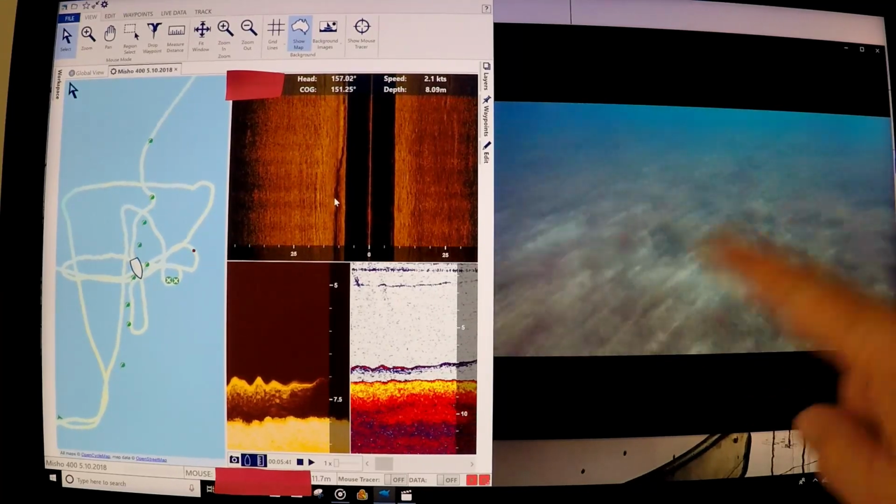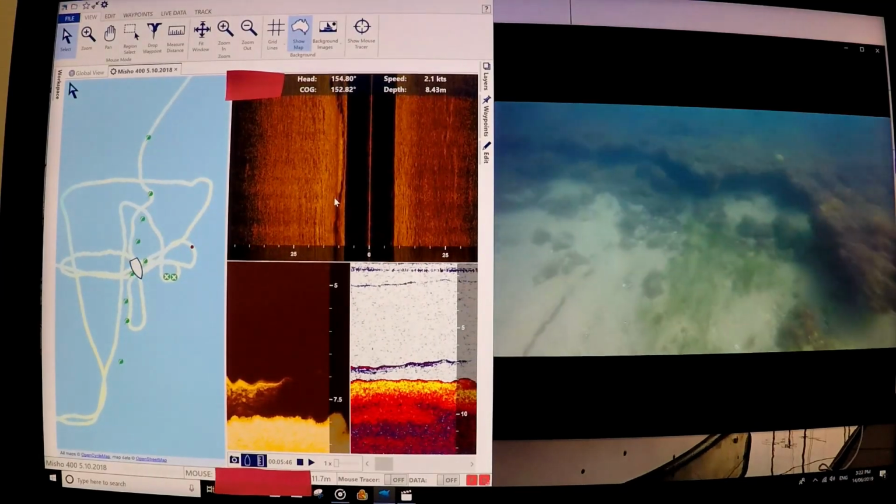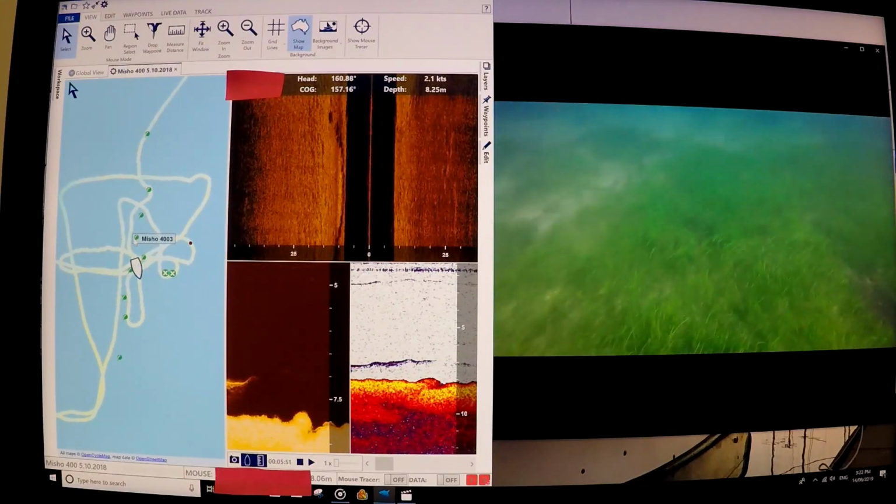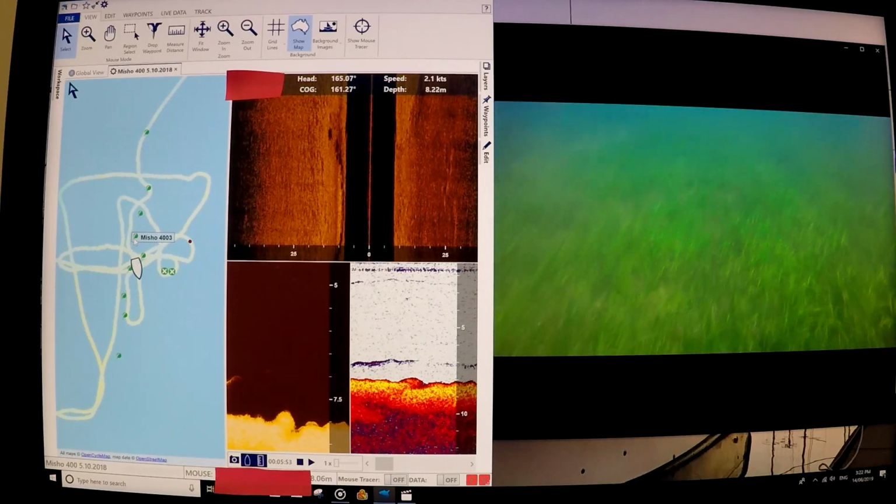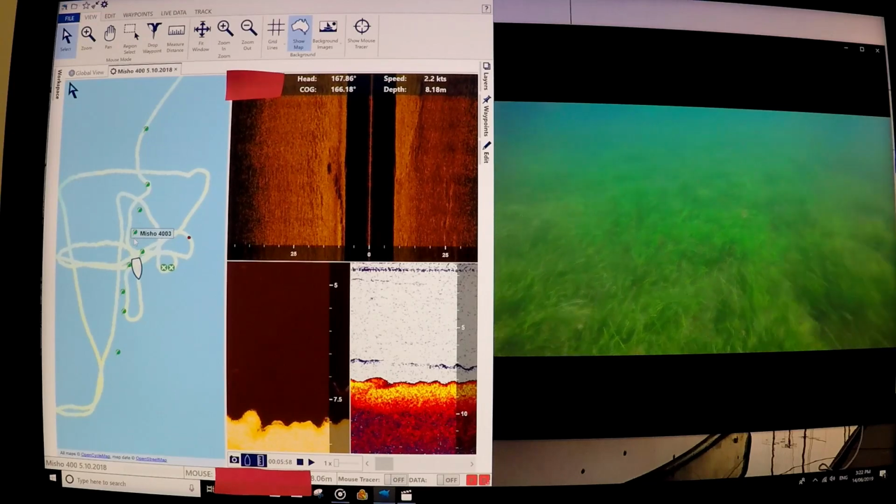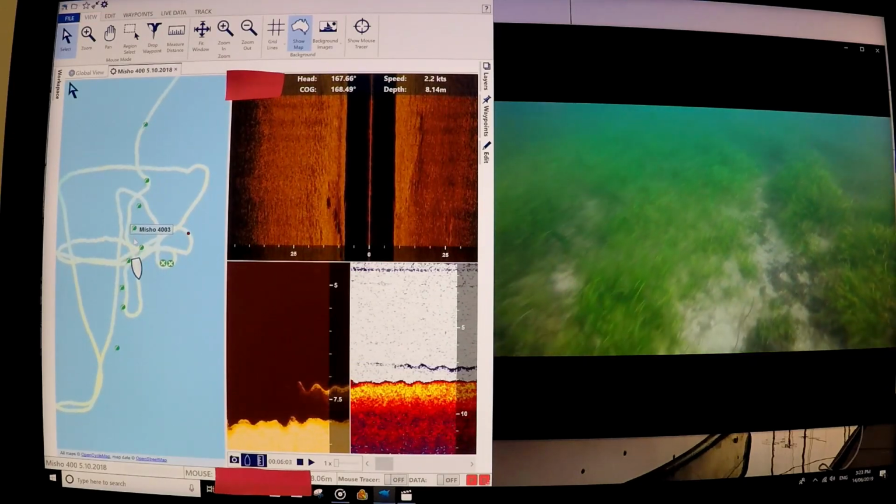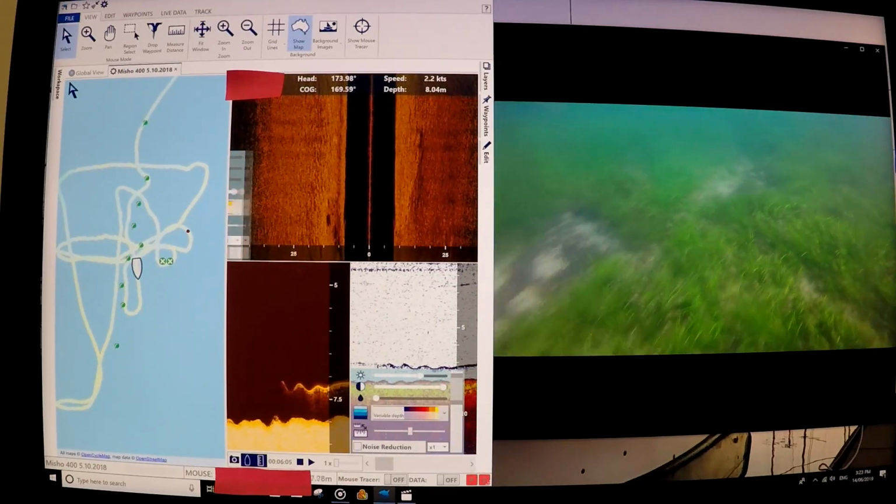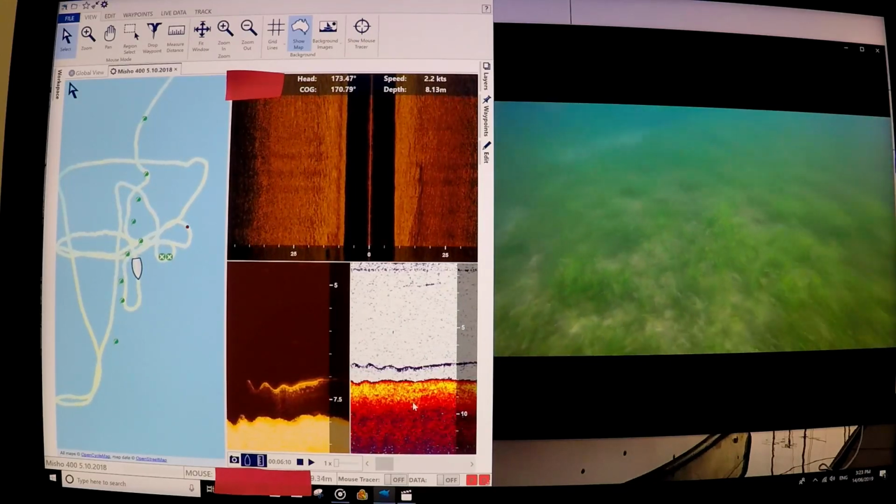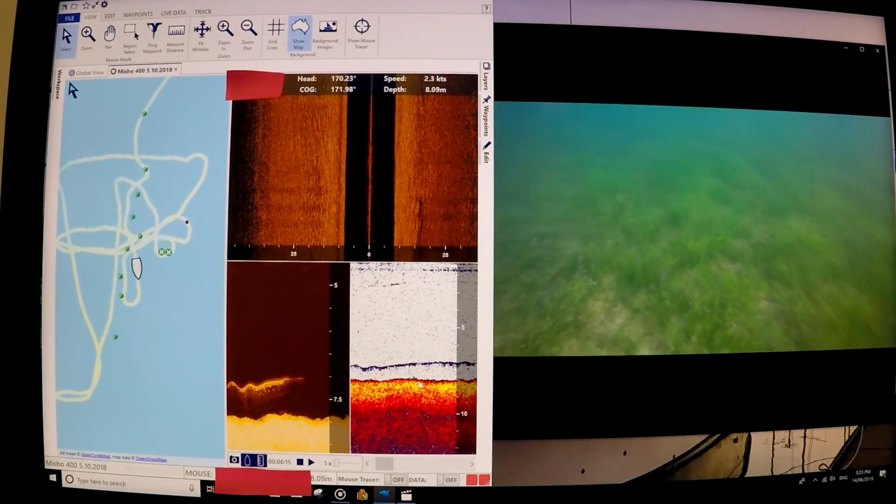Now, for some reason we can't see it here, but just remember that the camera isn't exactly straight behind the boat at all times. It's a bit like a trailer. It hangs out longer. So now I'm going over soft sand and weed, and you can see that here. Okay, you can see that red section there.